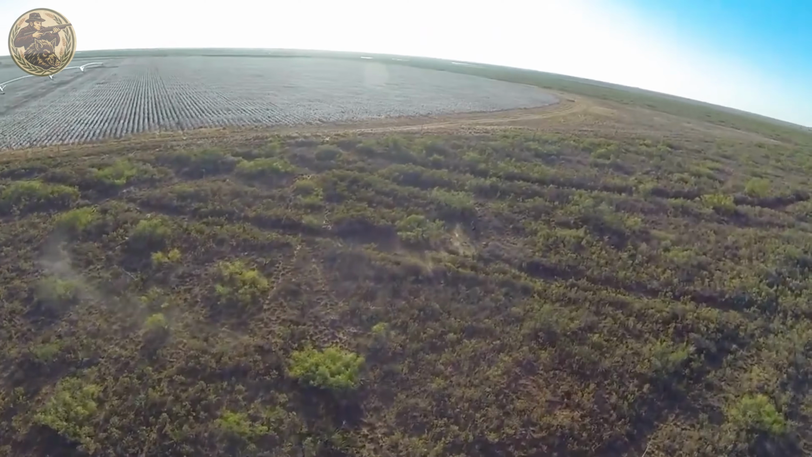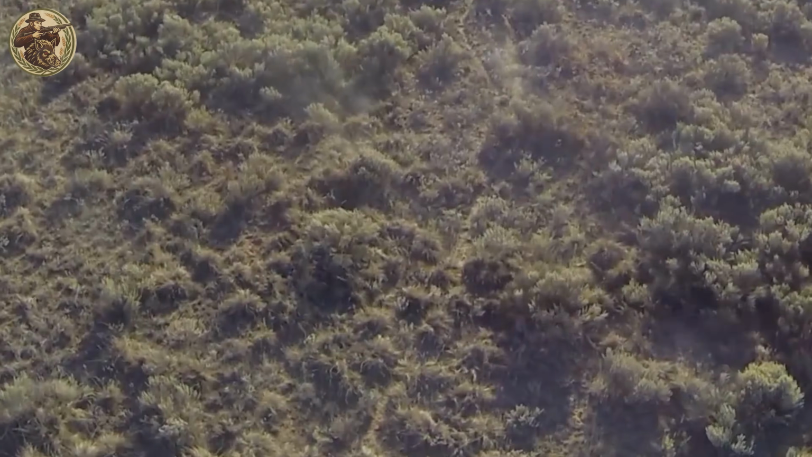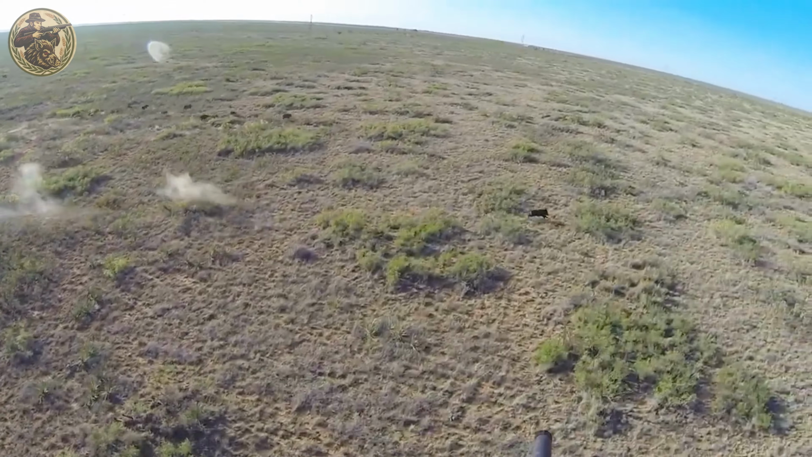These methods have proven highly effective in slowing the spread of invasive species, but there's always room for new ideas. Do you have a better solution?